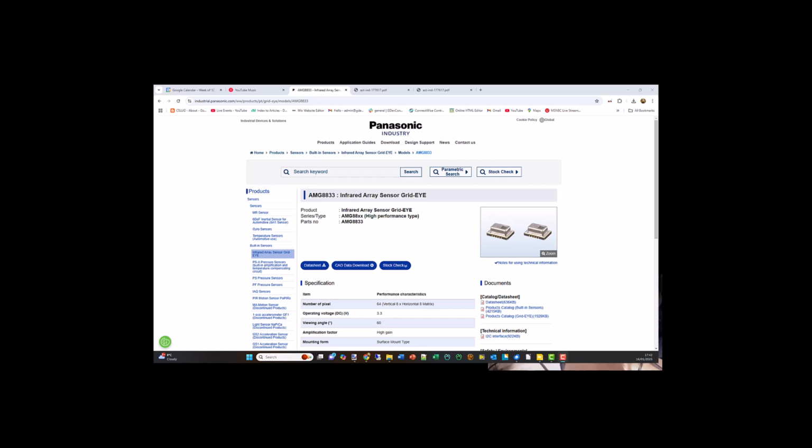So yeah, it's I2C, and the new drivers for CTI, the latest version that we're testing, has access via the Pico to UART, I2C and SPI. I'm testing the I2C at the moment.